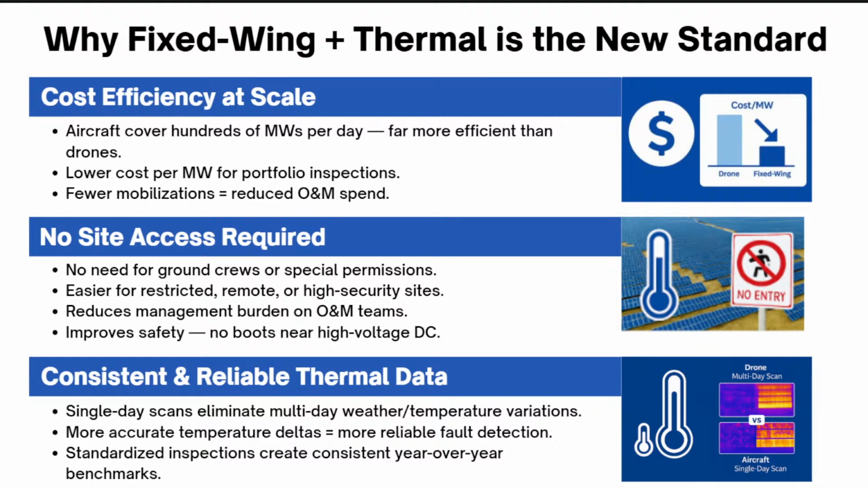But when you're dealing with a site that has tens of megawatts, if not hundreds of megawatts, the days will pass. This is a job that, instead of hours, can become days. And as the day goes on, the sun and the weather get warmer and cooler, and that means panel thermal readouts will vary. On one side of the site it'll be a lot cooler or warmer than another side, and that can cause things like false positives, given that you have different temperature deltas.